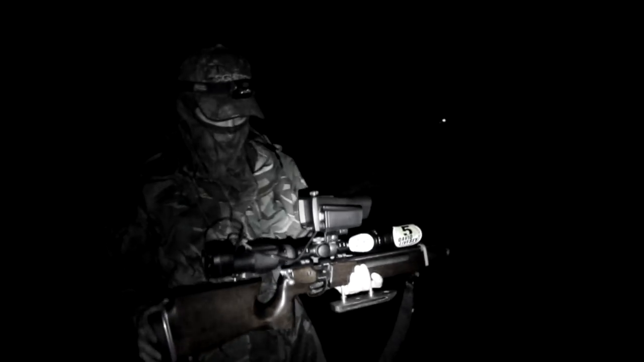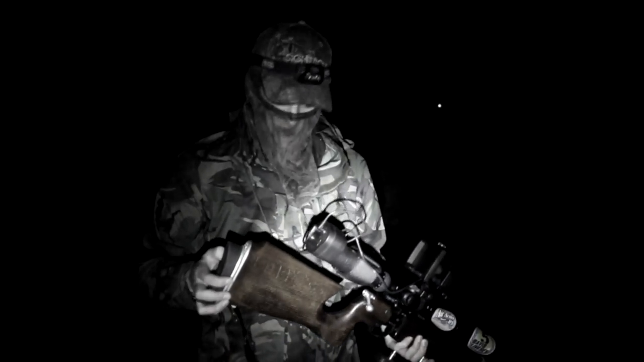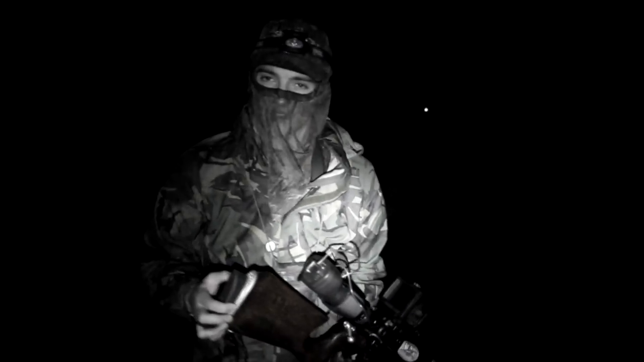Well, the night vision is all set up now. We've got the Nite Site Wolf on top. You've seen this in the day just a bit ago, so I won't go through it again. What we're going to do now is head out and stalk up on a few rabbits. The driving range, I know from previous experience, is a good place to start, so we'll see if there's anything down there.